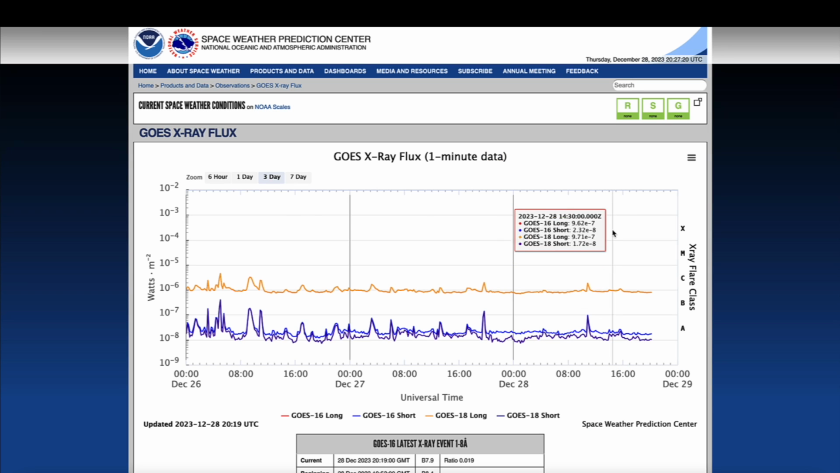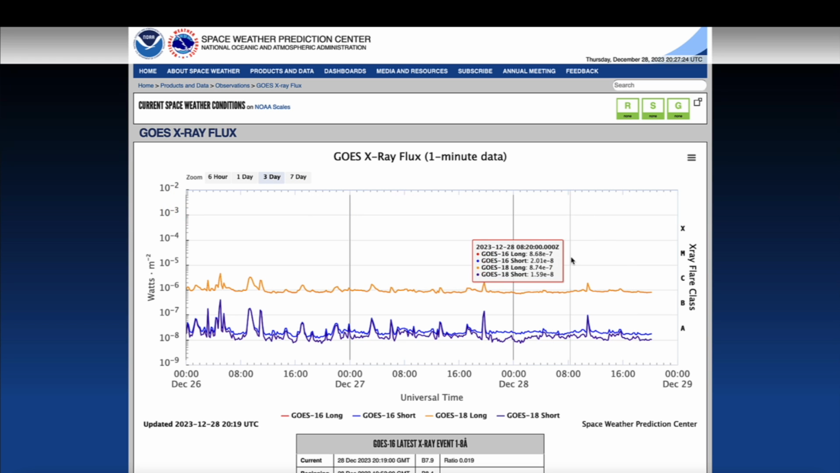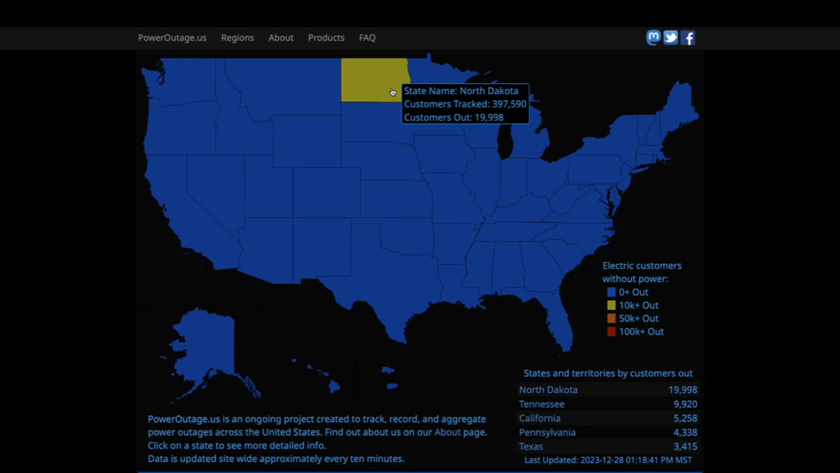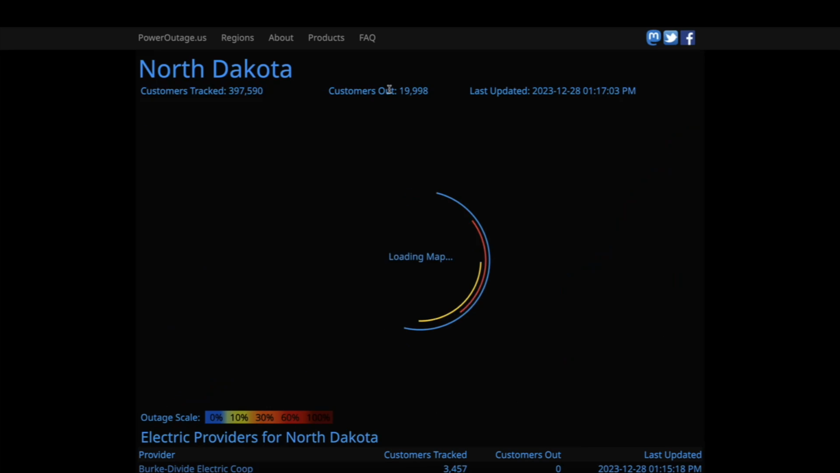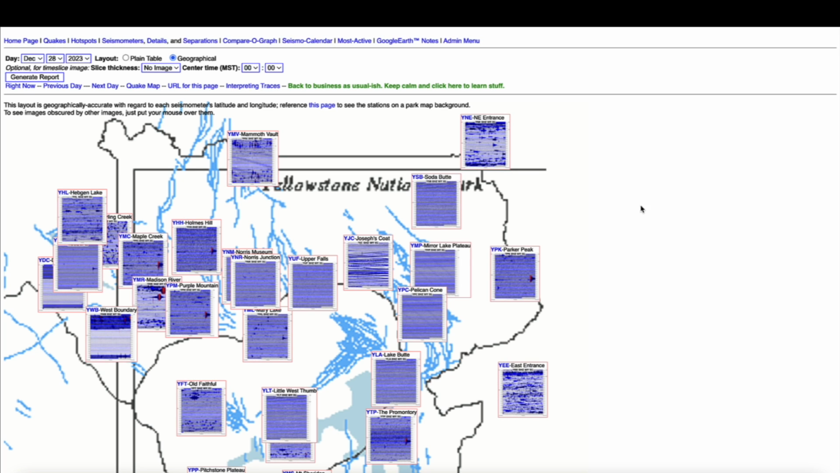Looking at the GOES X-ray flux over here at the Space Weather Prediction Center. All quiet the last 72 hours. And checking in on the Schumann resonance, it too has been very quiet for almost a week now. Looking at the power outage situation, still looking at roughly 20,000 customers without electricity in the same part of North Dakota, southeastern North Dakota, dealing with nearly 20,000 power outages.